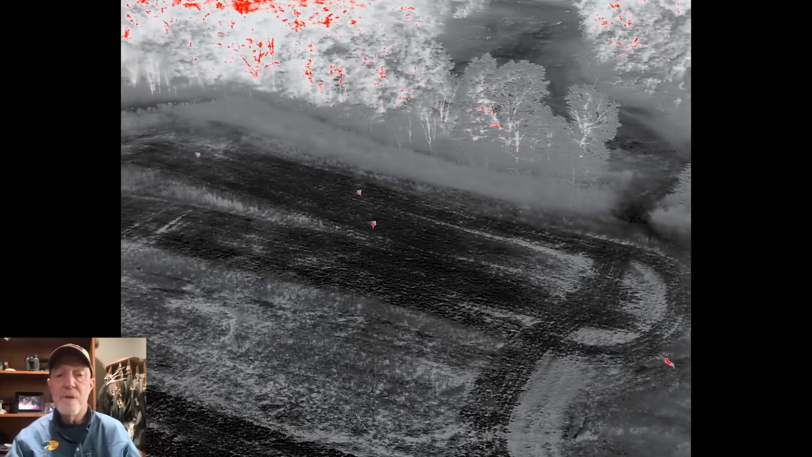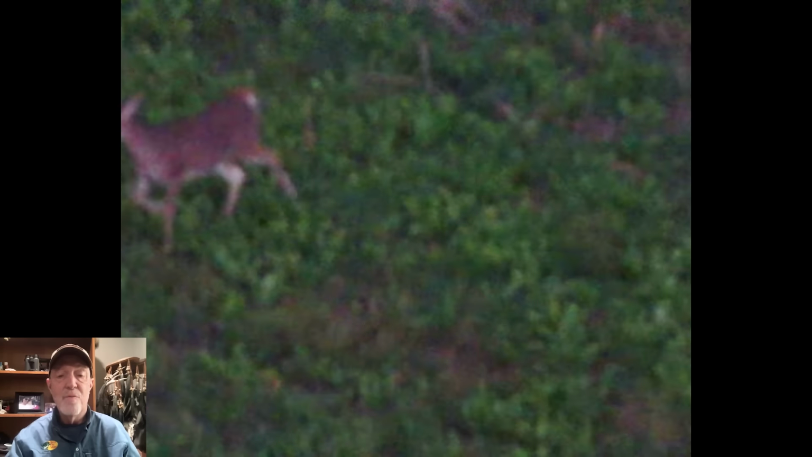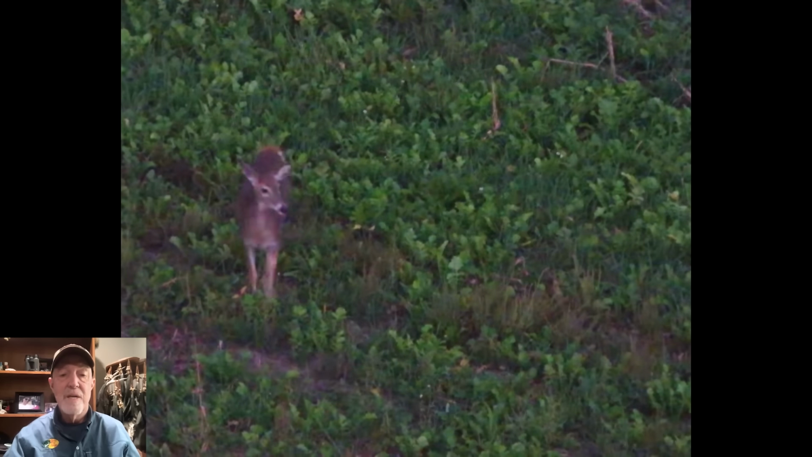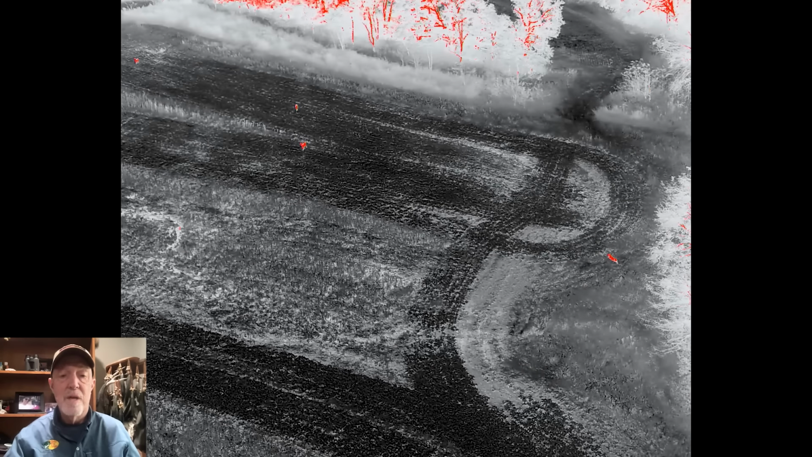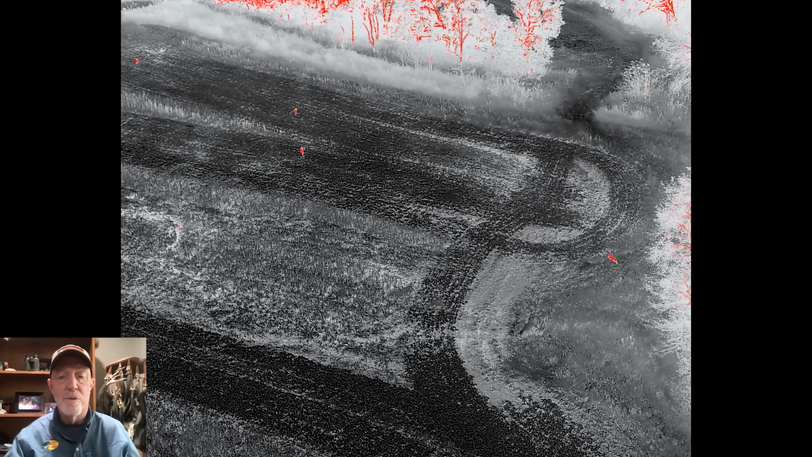And you can watch these deer, it looks like they're cutting downwind. Now, we don't know exactly what this deer is thinking, but the movements sure look like, I'm gonna go downwind and identify the source of danger. And you see that. This is a great lesson for us.